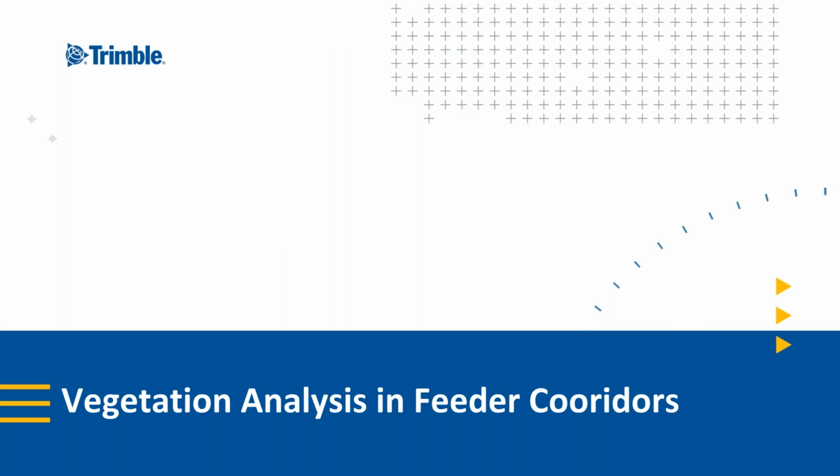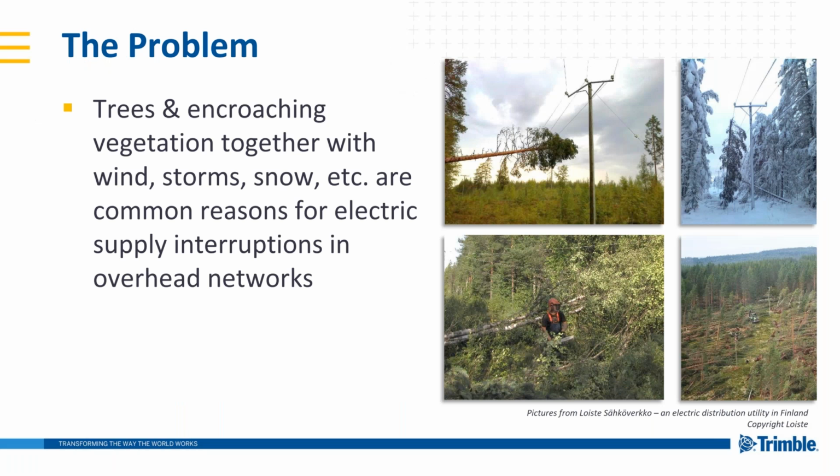That being said, we're going to get to the topic of vegetation analysis in feeder corridors. It's the story that we're looking at today, if you will. The problem itself is, I think last year in the Munich, Germany area, we had a very severe winter. We saw a lot of these problems happening all over southern Germany and into Austria with severe snow and storms going on.